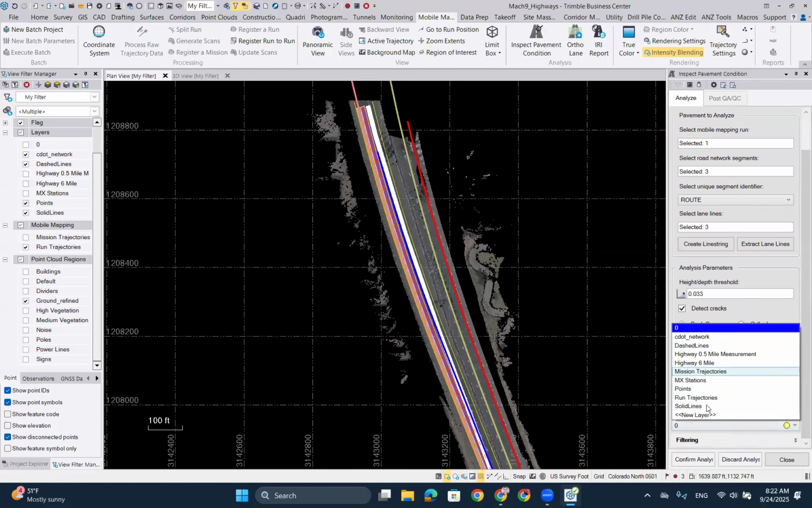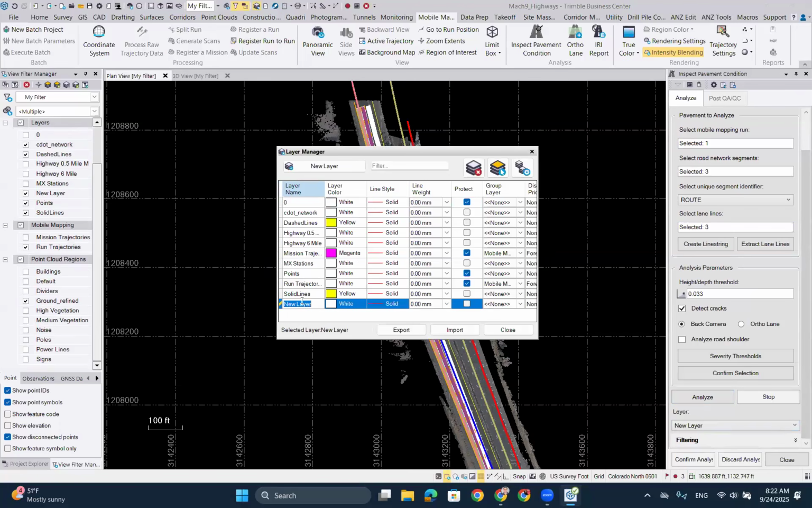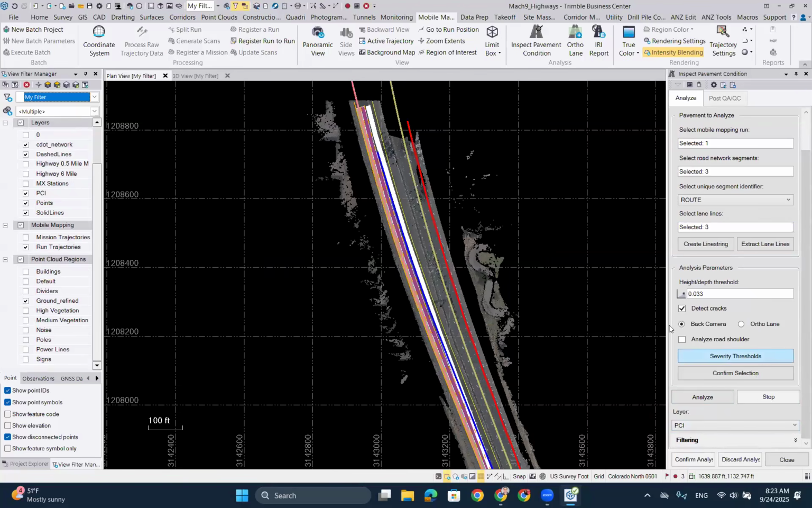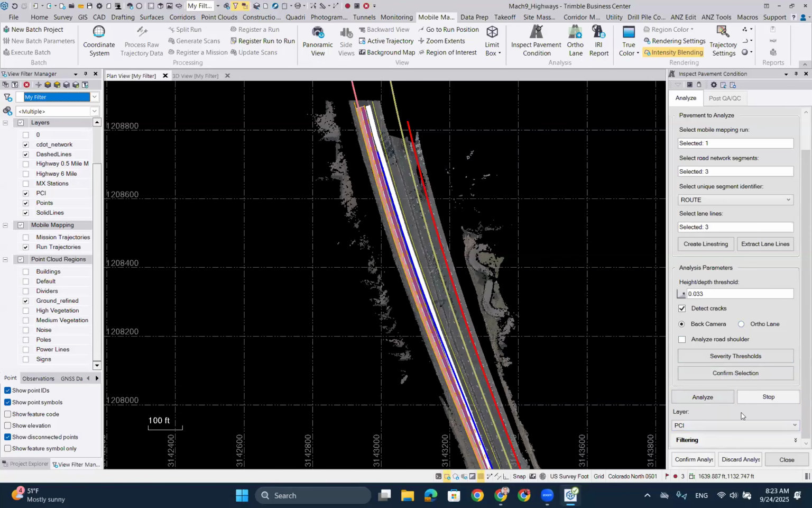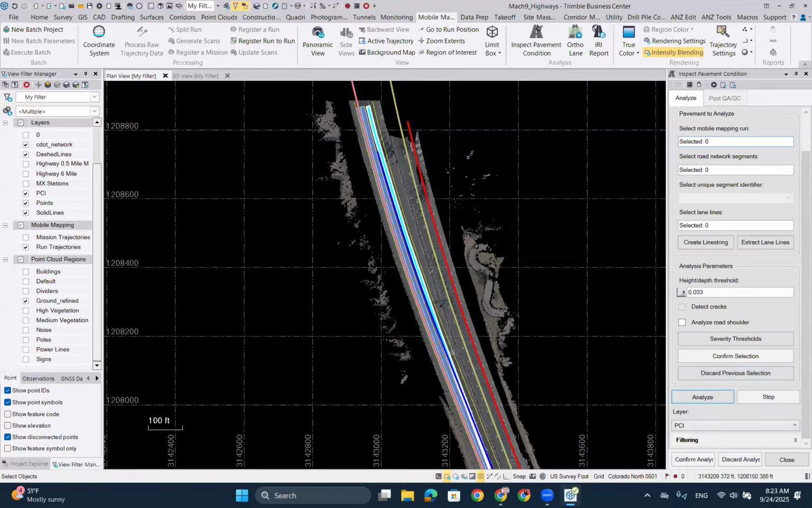Next up, I'll just quickly choose. Did I create a layer yet for it? No. So what I will do is I'll just quickly create a pavement condition inspection layer, and I'll go and make it a nice orange color, just so I have something in there. Now, you have to, first of all, confirm your selection. So you won't be able to just go to confirm analysis or start the analysis. You first of all have to confirm your selection. When you click that, it will then give you an option to discard it if you're not happy with that. As you can see, it has now added my sections in there. And then if I go to analyze, it will start doing the analysis of those sections of the road for you.